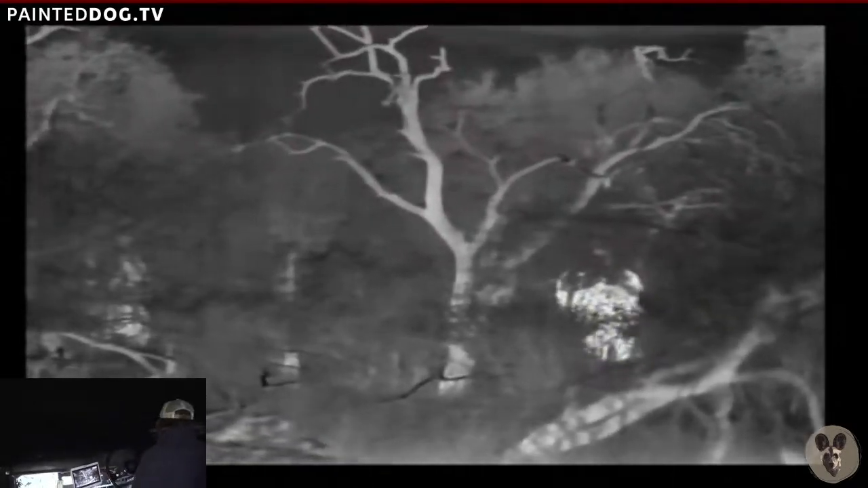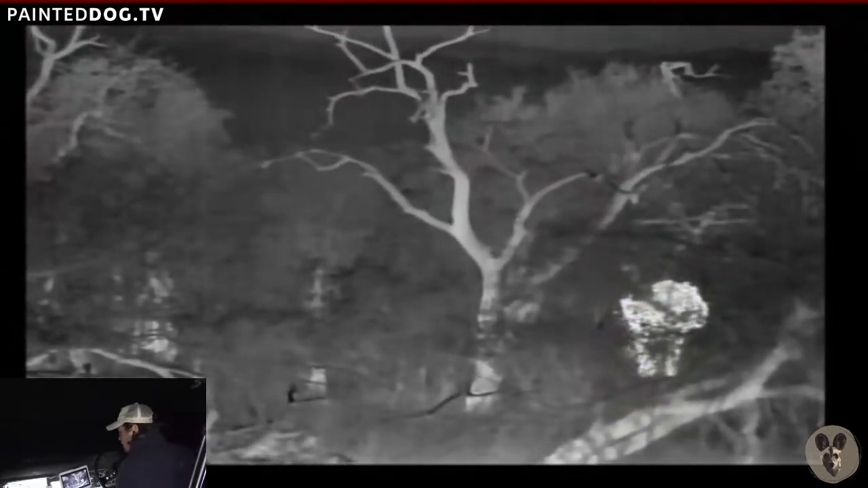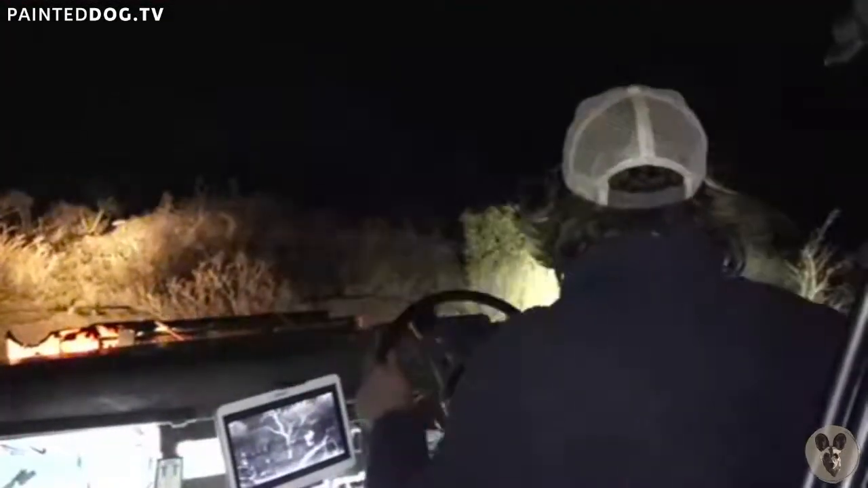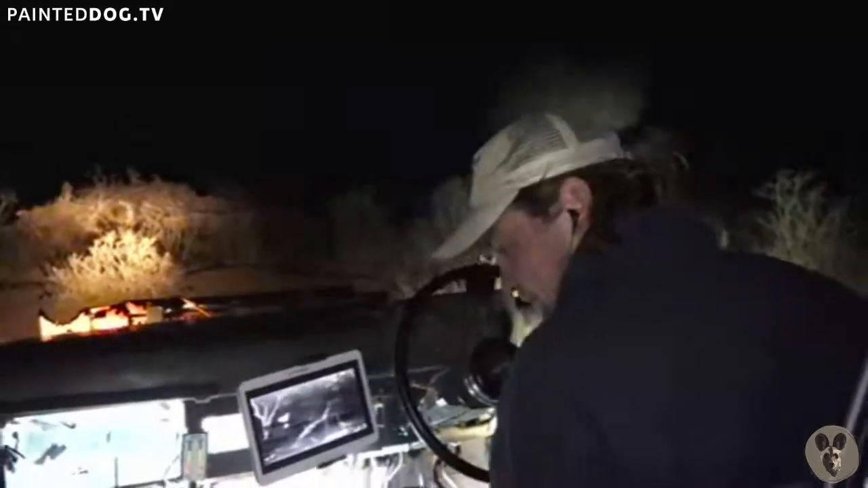Maybe bush babies. I hope for some bush babies. I'm a little bit worried we won't see too many of the smaller nocturnal animals, just because it's quite windy tonight. And that sometimes keeps them a little bit low. Okay.